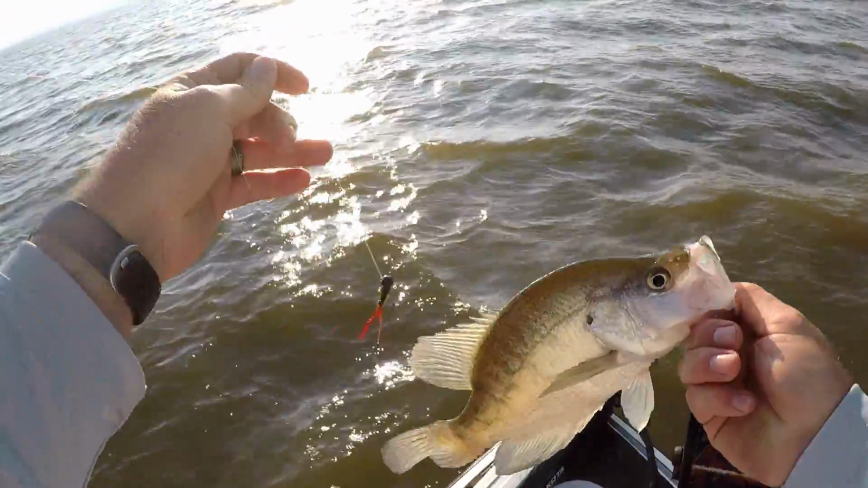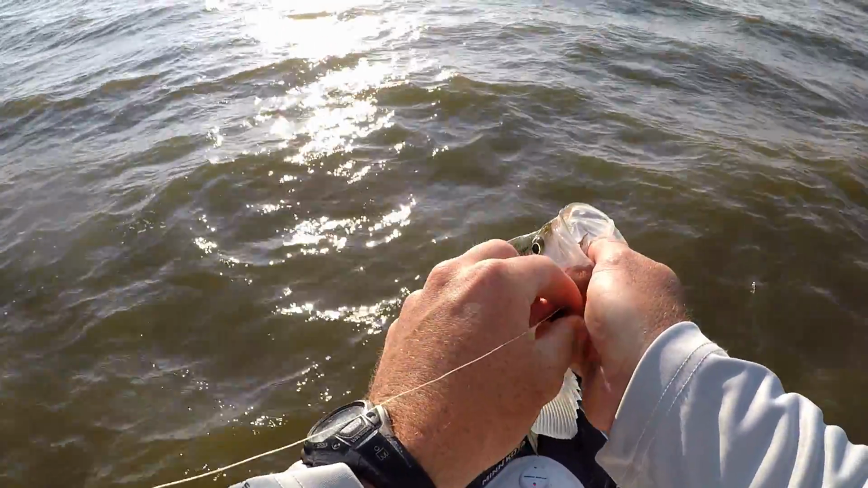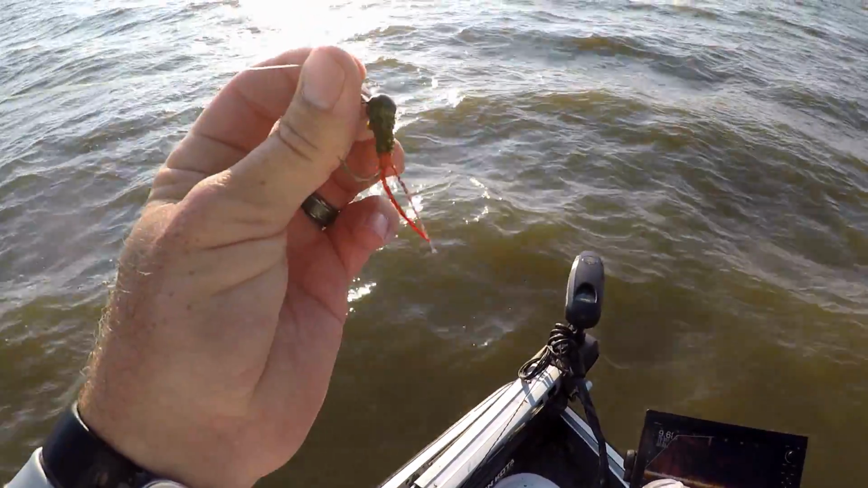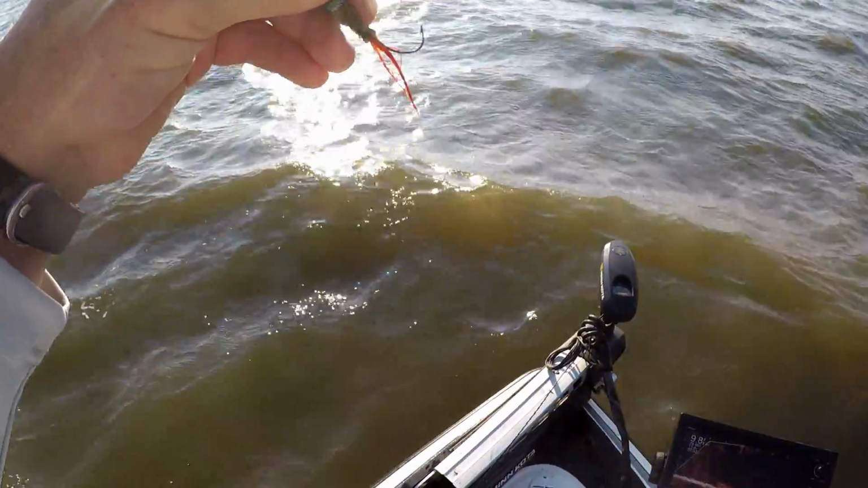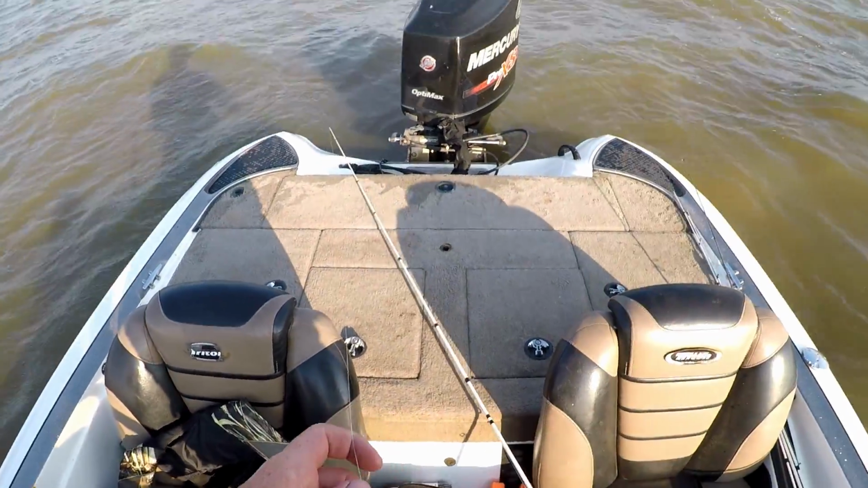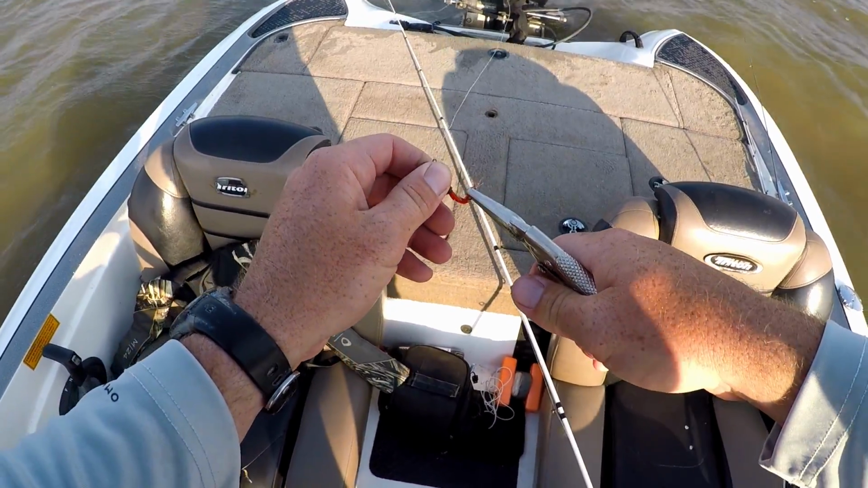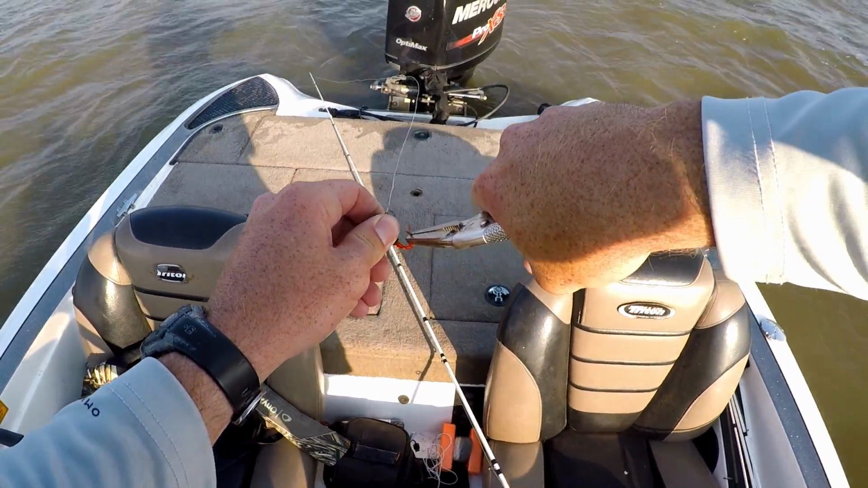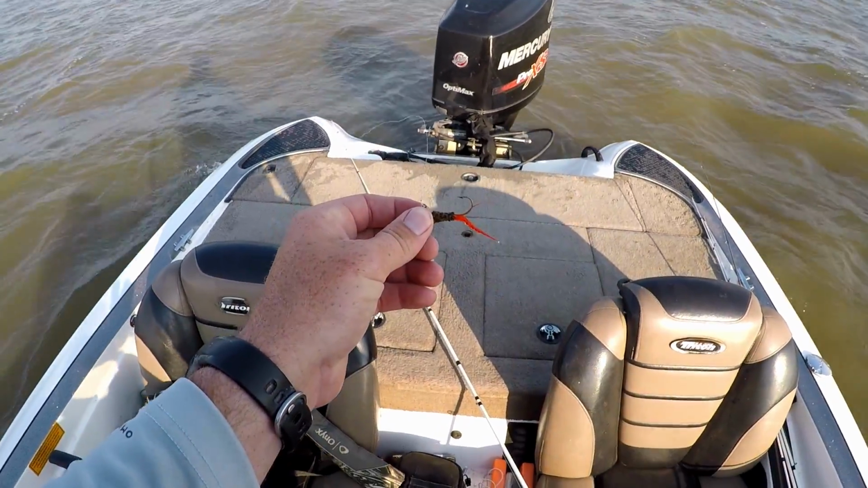Bent my hook out, so there's the net fish. But that's the great thing about these jigs and this braided line. See, I bent that hook out pretty bad. I didn't realize it till just now. But all I'm gonna do is take some pliers and bend that back out, and I'm good to go. So I got a pair of ice grips I usually leave on the boat. But see, you can just bend that jig back and it's good to go.